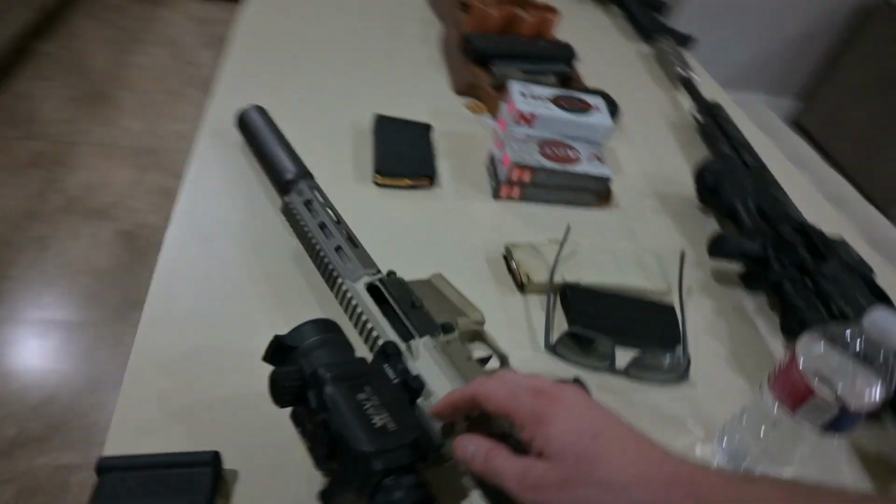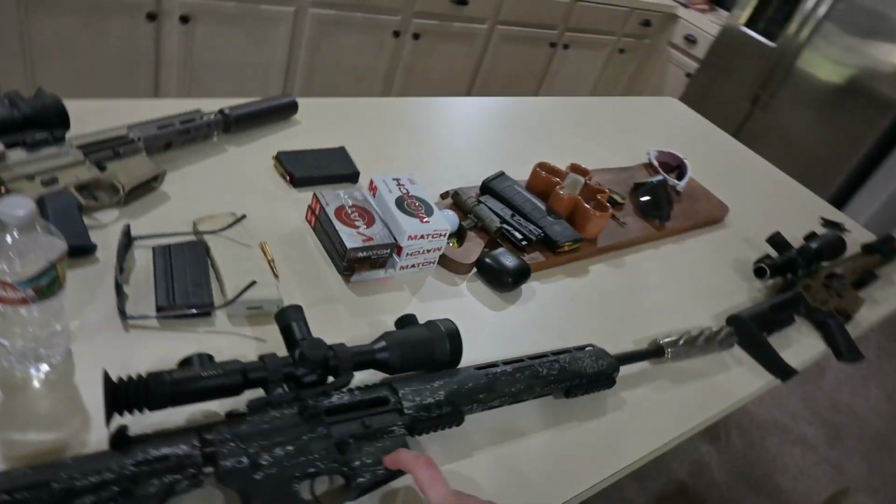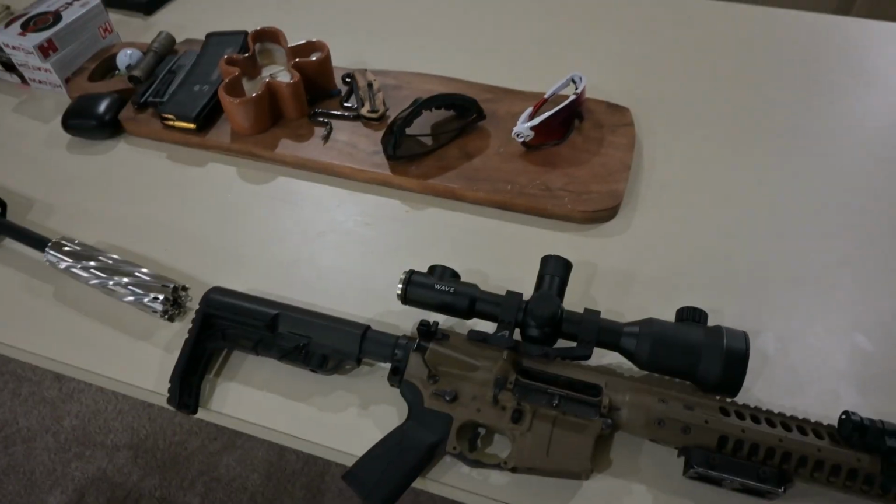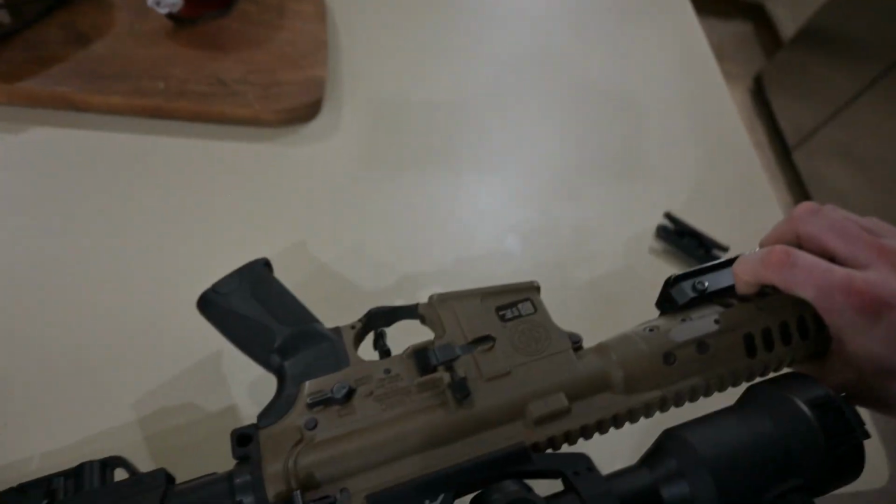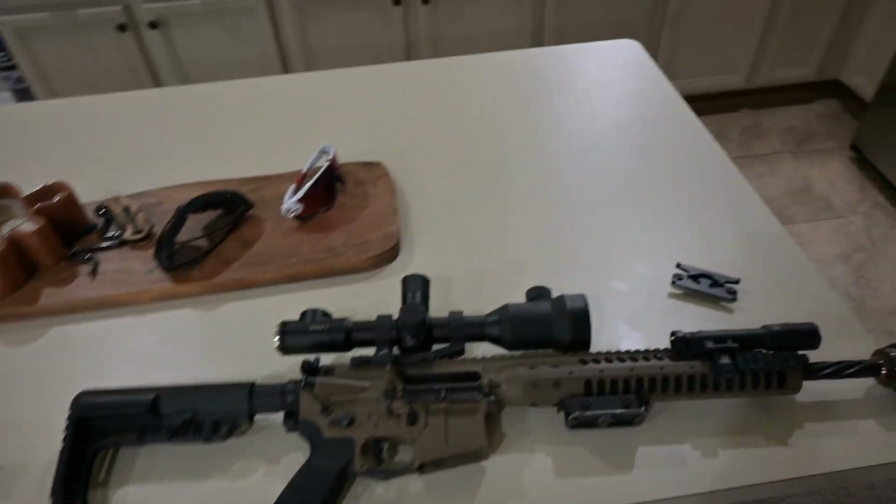This is a sweet little 35 millimeter 384. This is Steve's Brenton 22 ARC AR, and this is I think either a Troy or LWRC, a piston driven AR. I don't know what it's chambered in, honestly.